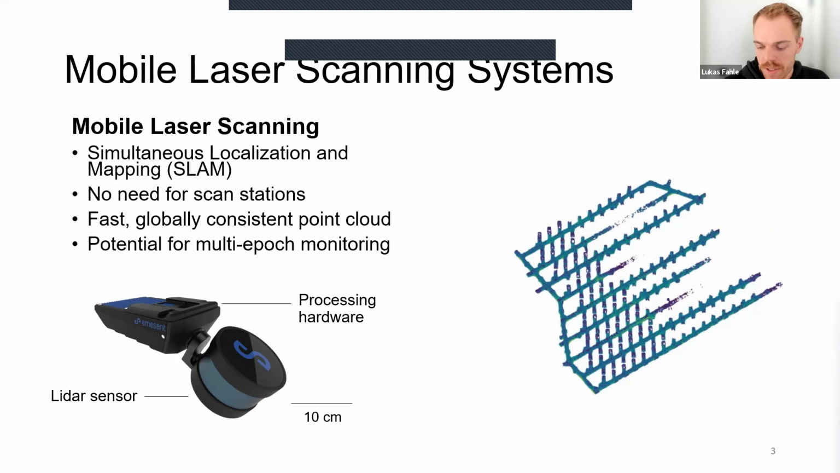For underground mines, mobile laser scanning can be very useful because, as the name implies, it doesn't require specific scan stations. The system, you can see an example of that here on the left of the screen, is fairly small and can be moved while it's collecting data. The main benefit of that is that it is much faster than static laser scanning.